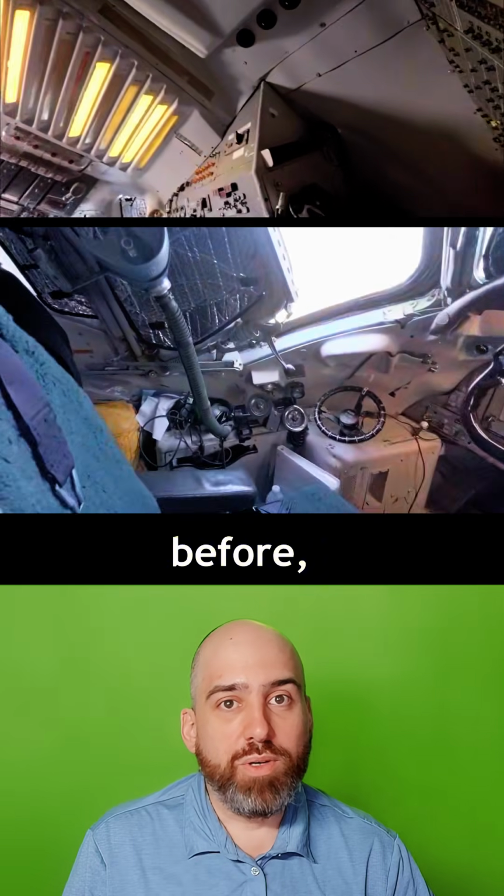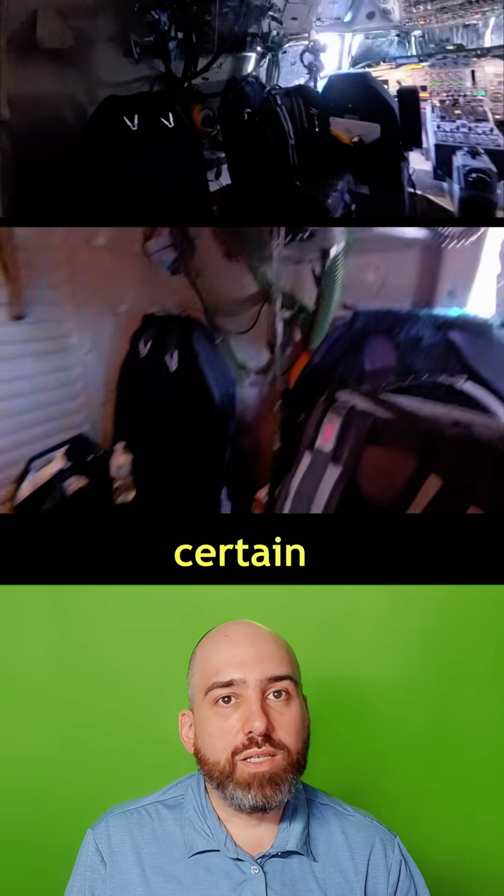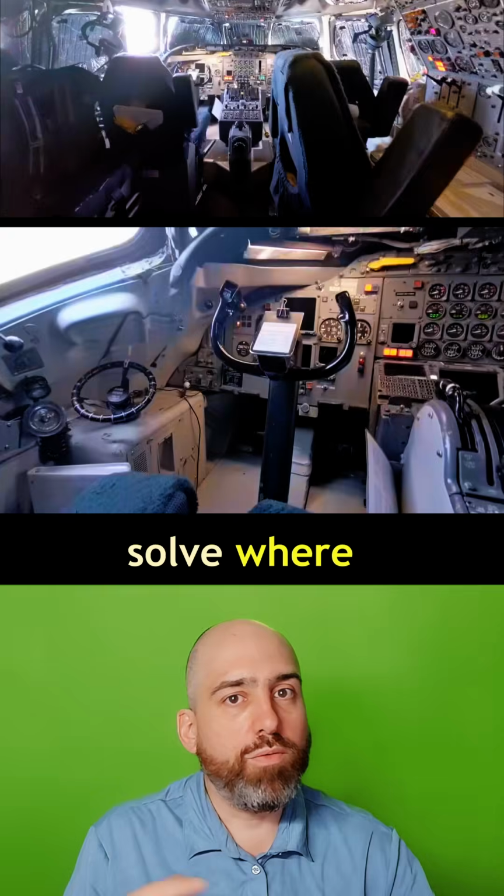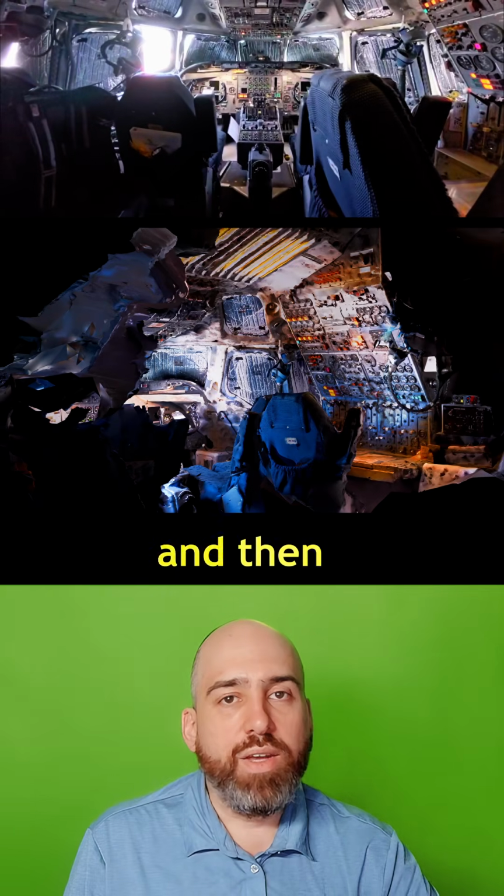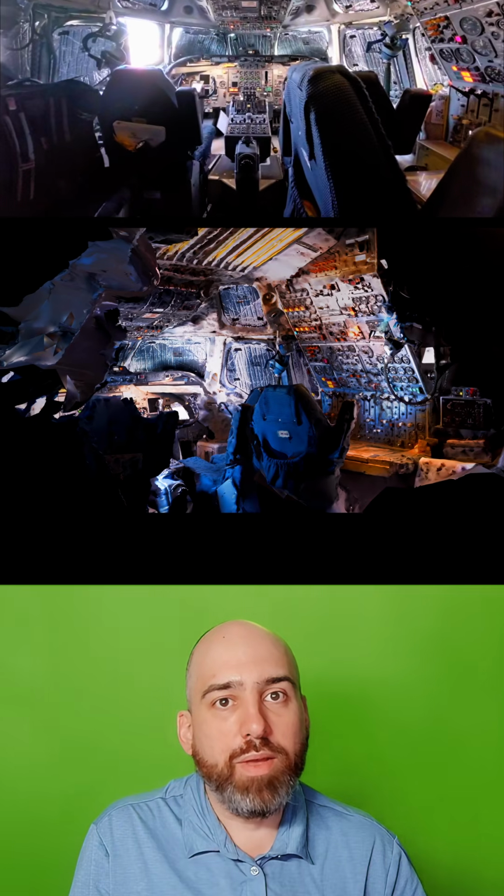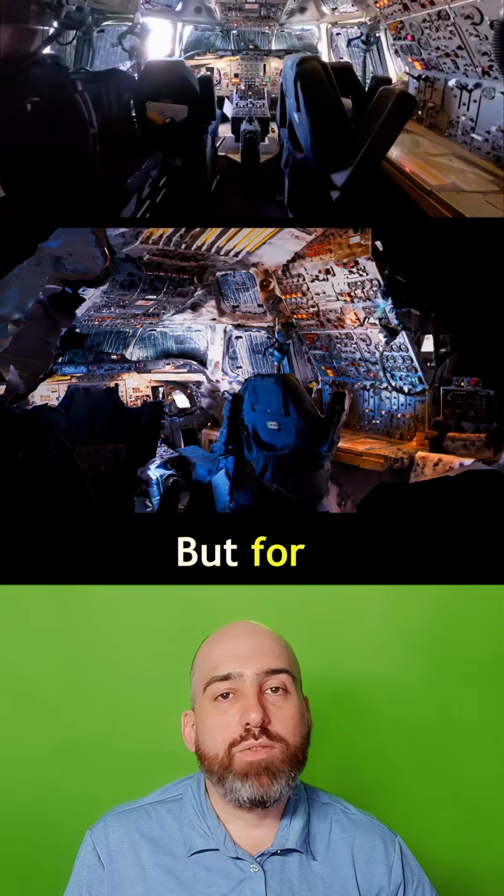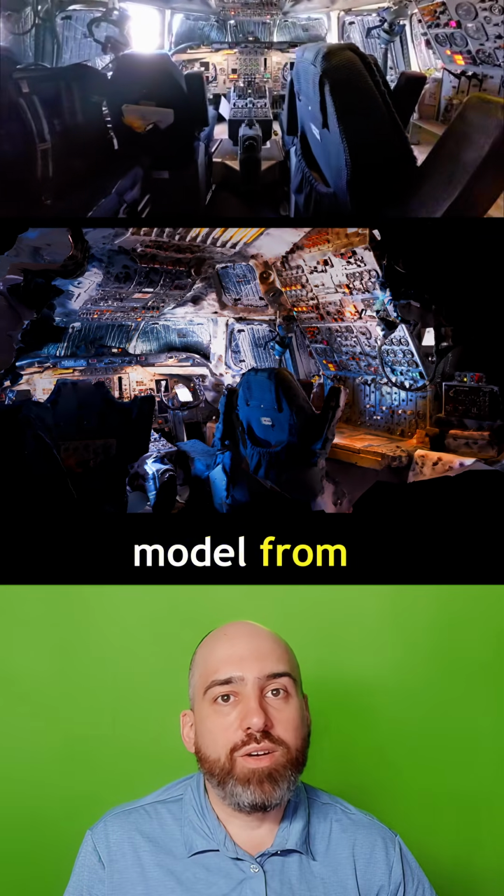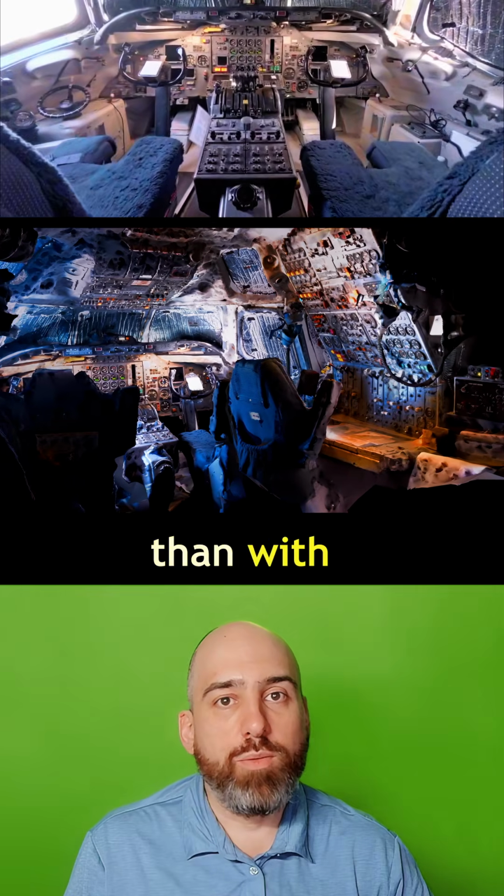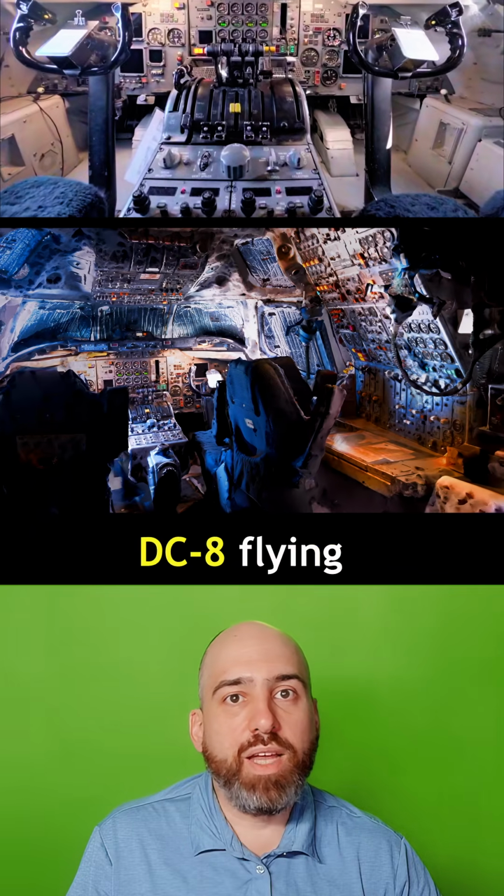If you've never heard of those before, you can basically take regular video of an object, run it through a program to extract a certain number of frames from the video, and then run it through another program to solve where the camera was in 3D space and export a point cloud. Then you feed those files and the photos into another program, and it'll create a 3D object of what you just scanned, which is really cool. For this project, I turned the cockpit into a 3D model from the video. That way you can see the pilot controls and the engineer station in more detail than with the LiDAR scanner by itself. So that's the story of how I got a scan of the last DC-8 flying in the United States.